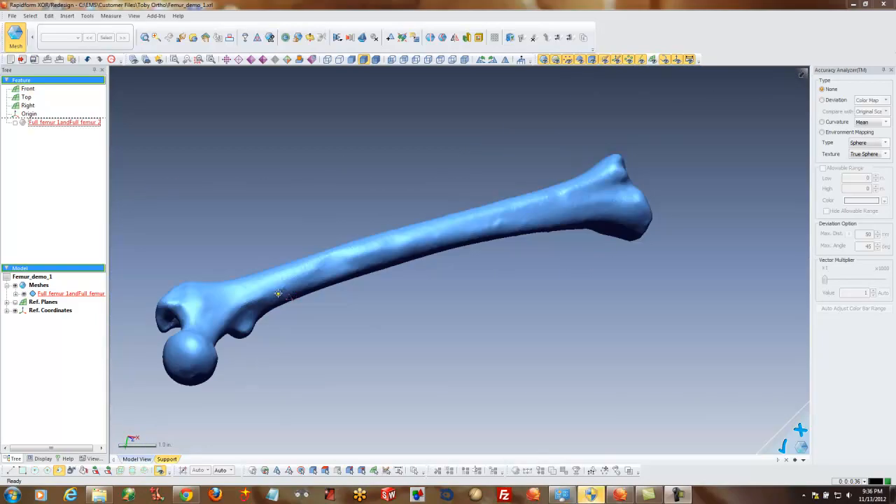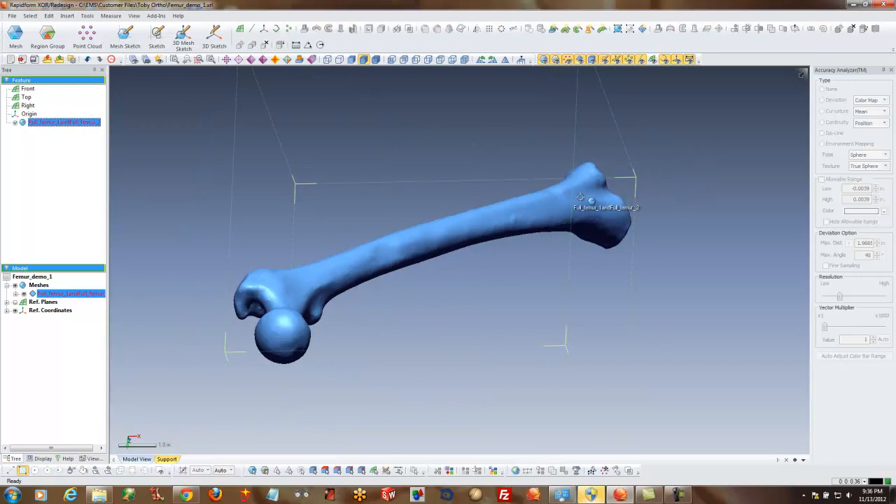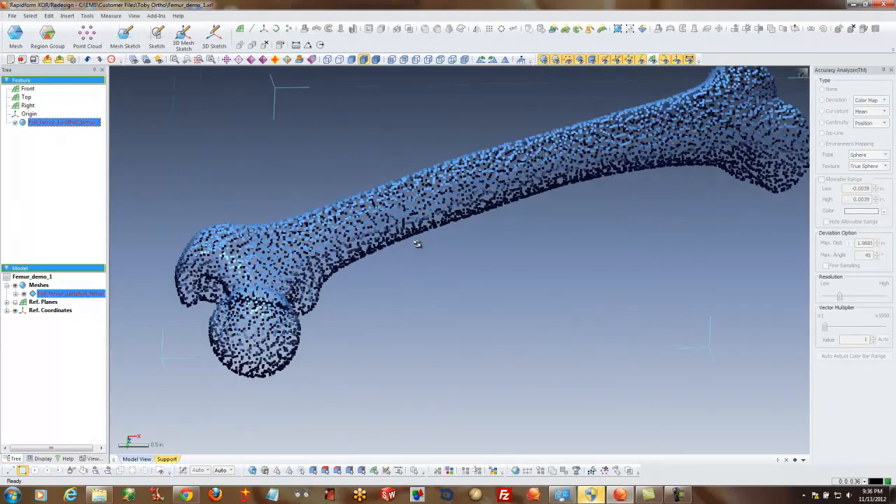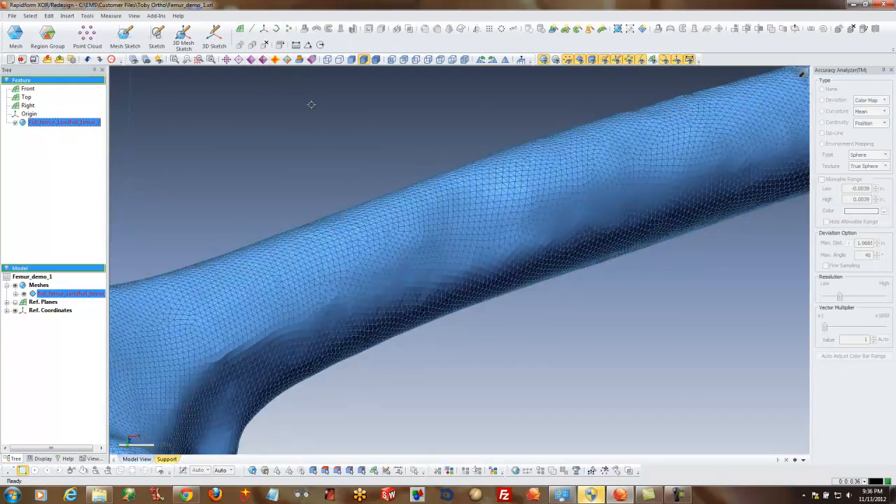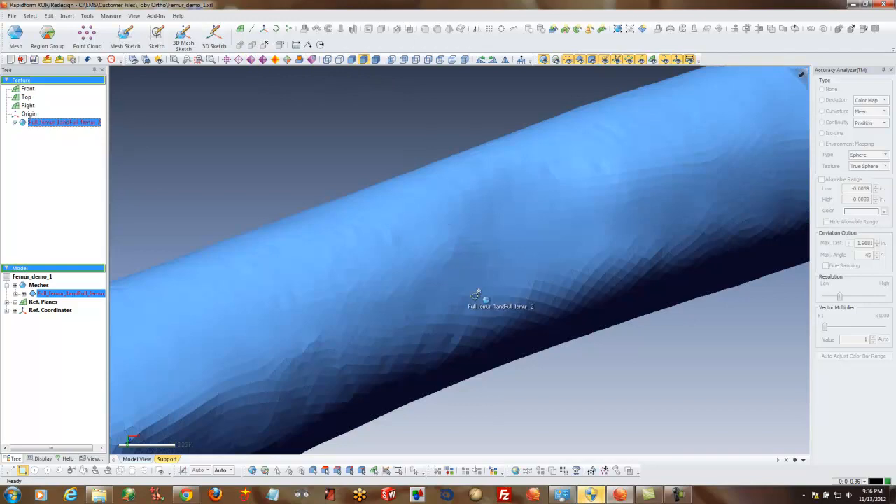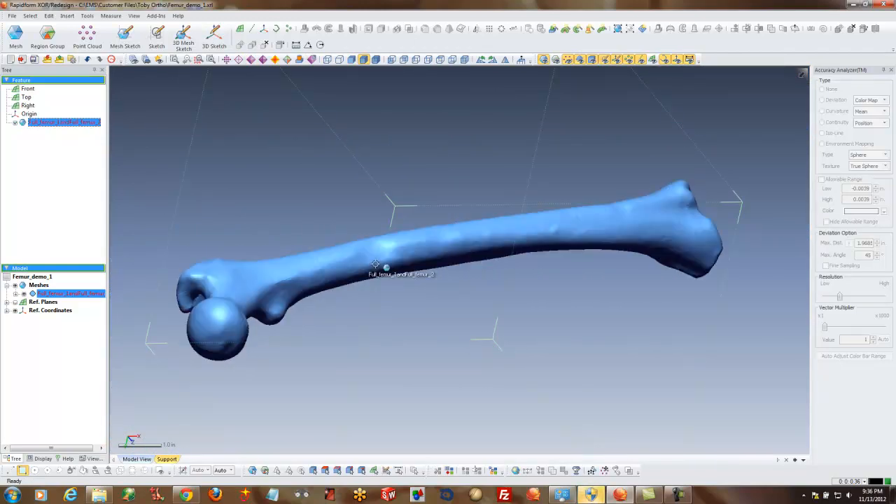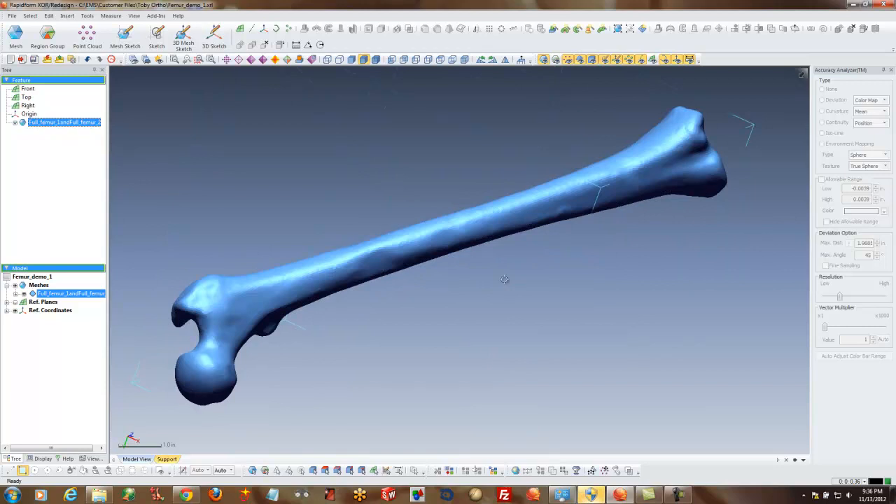Okay, so next, let's take a look at this. What we have here is a cleaned up polygon mesh. And a polygon mesh is really just a bunch of triangles. If you zoom in, by remeshing it just evened them out and smoothed them out, but basically it's a bunch of triangles. At this point we can export an STL file, and that could be used for 3D printing, rapid prototyping, CNC machining, a whole bunch of applications.